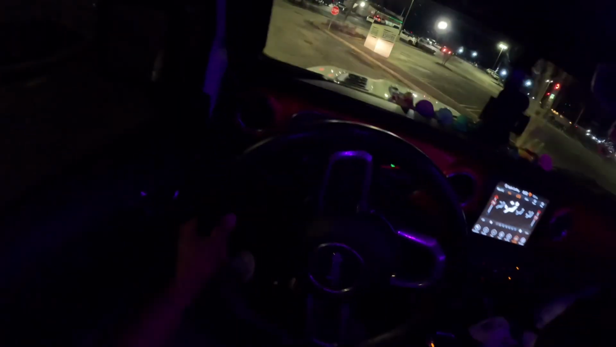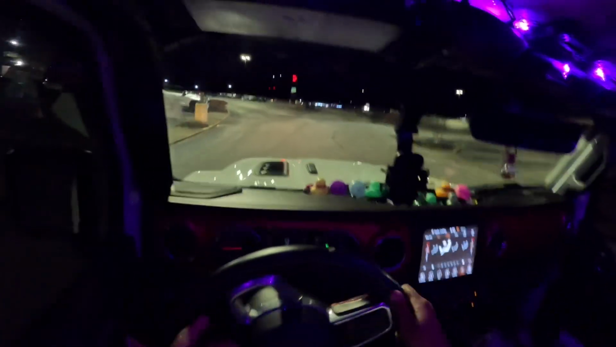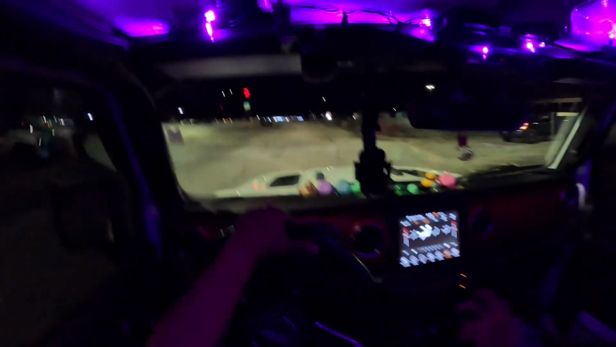So let me start this POV real quick. I don't want to do too much talking, because I know y'all ain't here to hear me talk. I know y'all just here to kind of ride with me, get a night ride with me in the Jeep. But I'm gonna explain this though. What made me want to start doing POVs is the fact that I pay way too much for this Jeep, and I gotta have fun with it. I pay too much for it to not have fun and make videos.